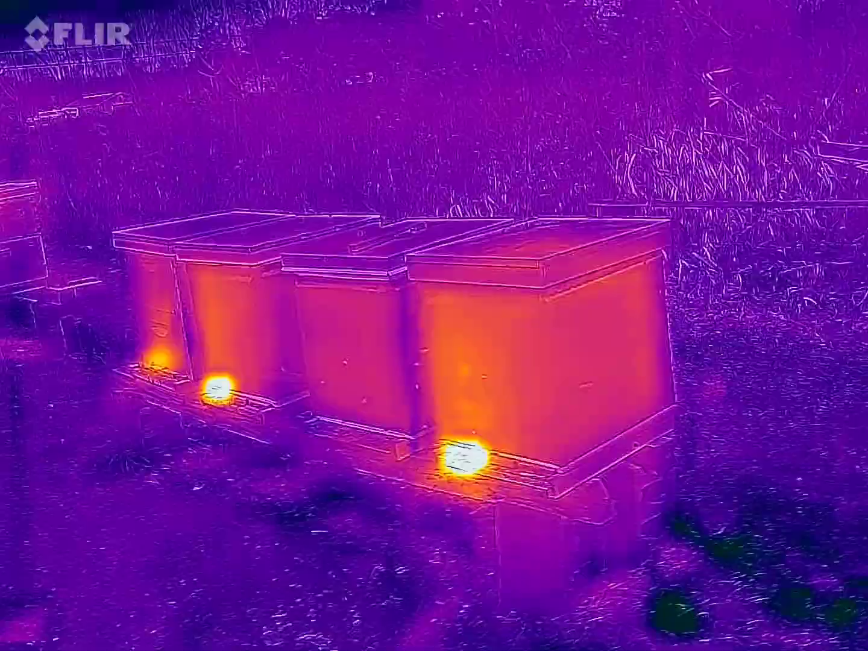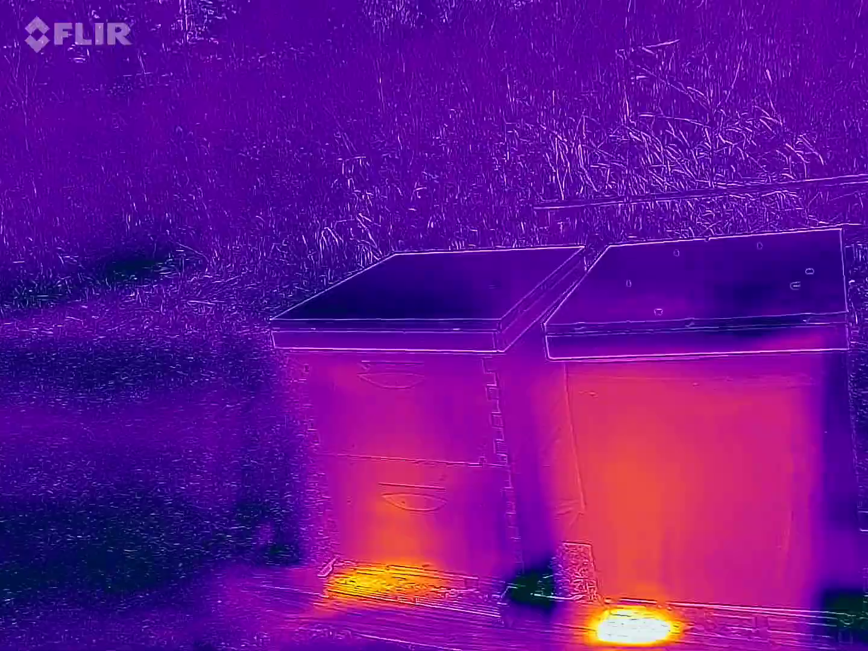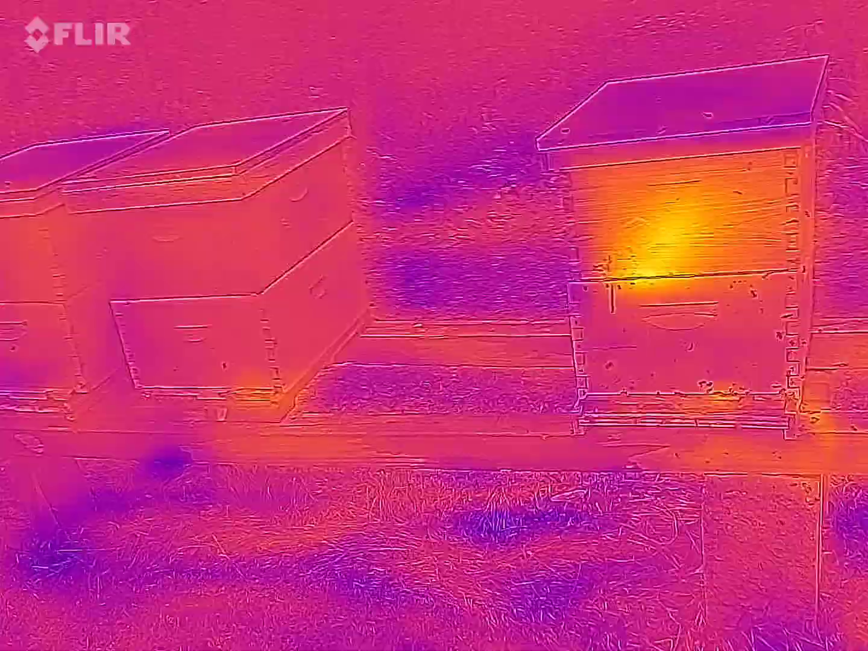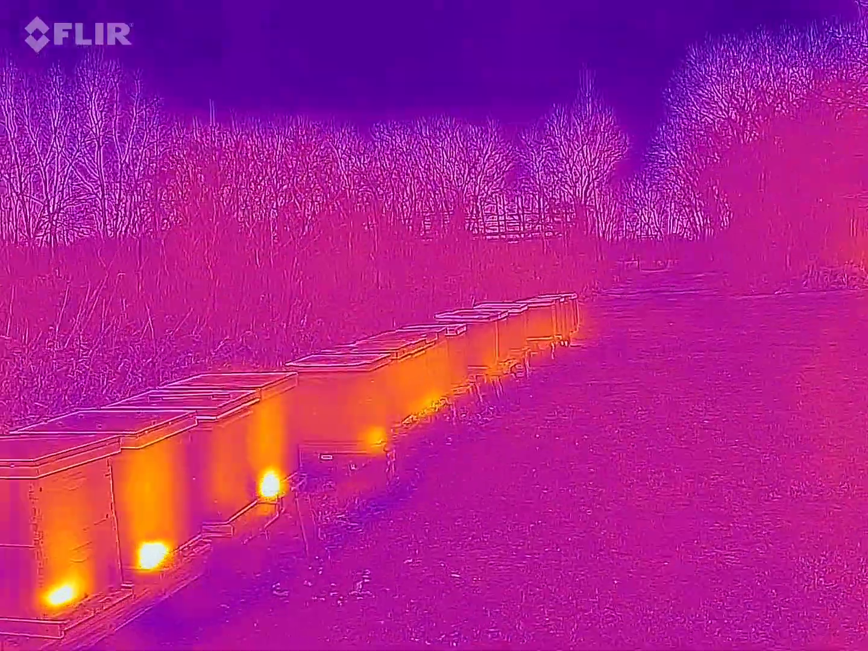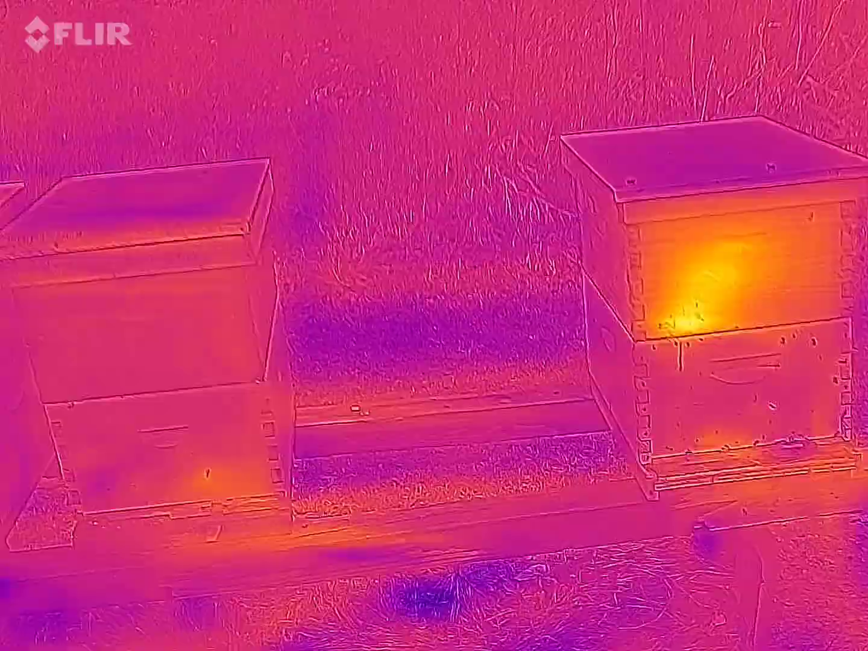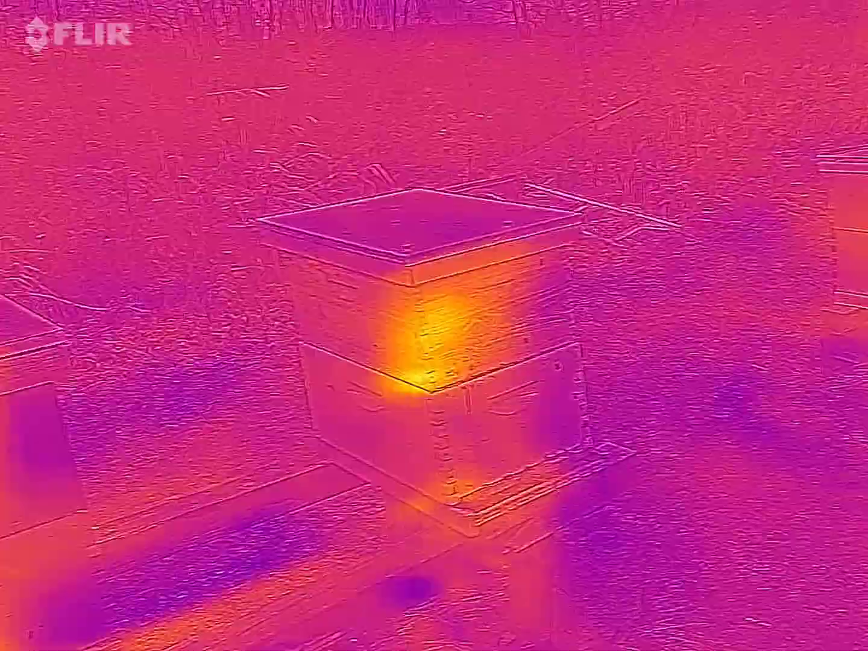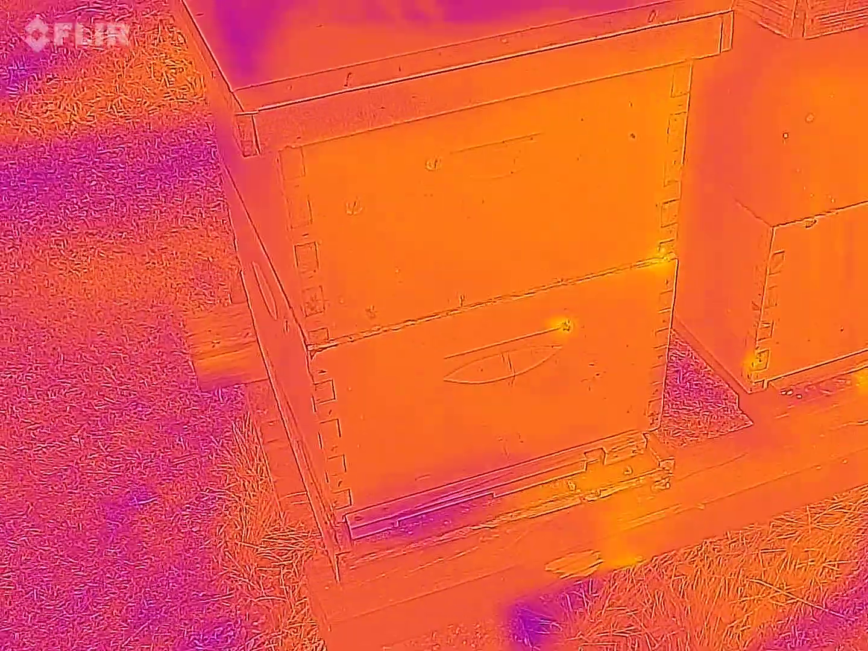So not too bad. Out of the 22 hives that I have here at the main apiary, there's 2 open spots. There's one down there. I got rid of a couple of the hives that weren't very strong, so I knew they weren't going to make it anyways. But yeah, not too bad.